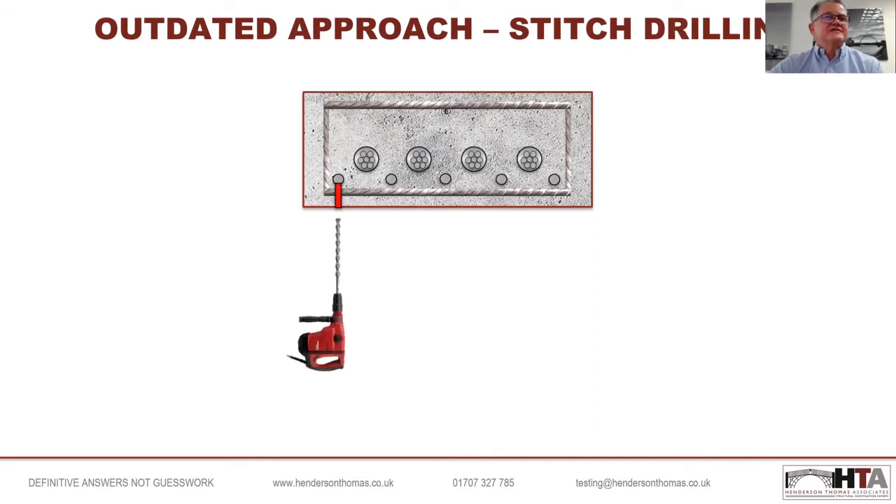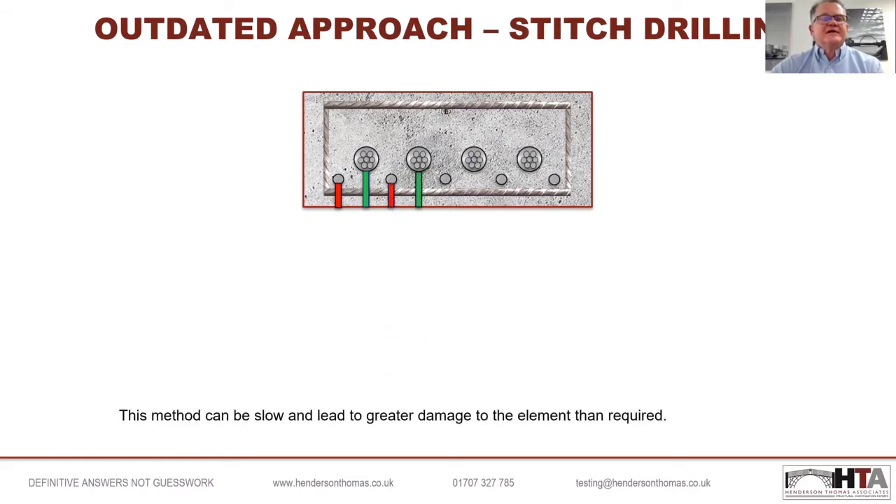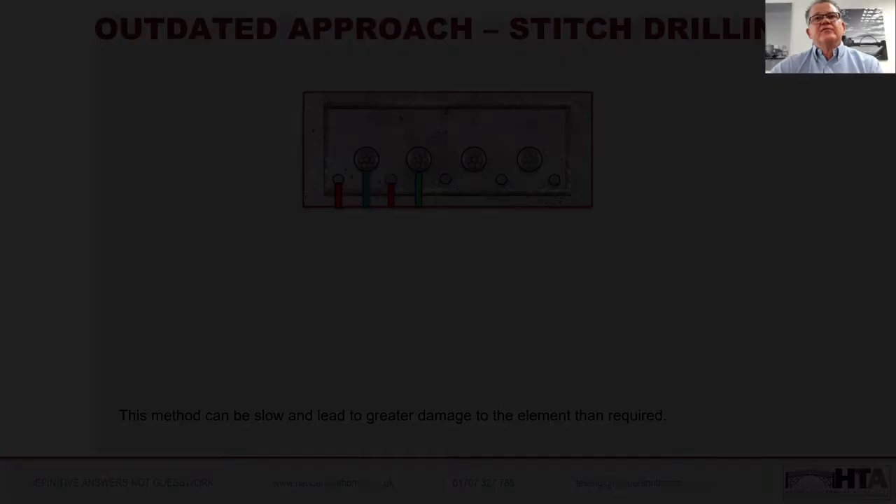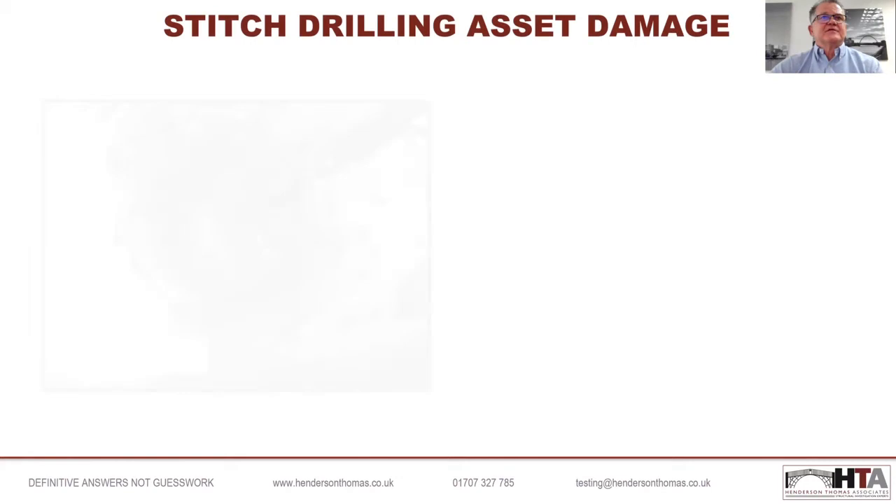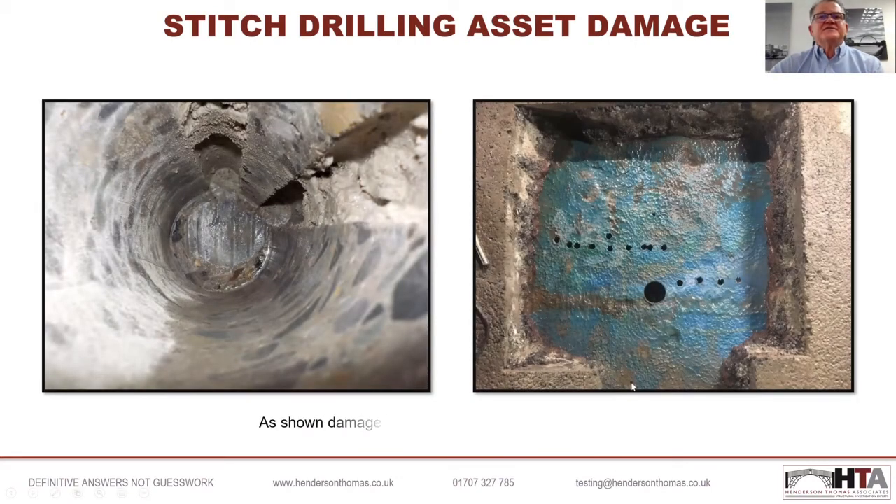And this tends to be what we've called the stitch drilling process. It's time consuming. There's high hand-arm vibration, dust, vibration to the structure, and damage to the structure, which isn't really the way we want to go forward. If we can reduce the amount of intrusive works, we'd like to do that. So, just to show you, this can be the amount of damage that we cause.